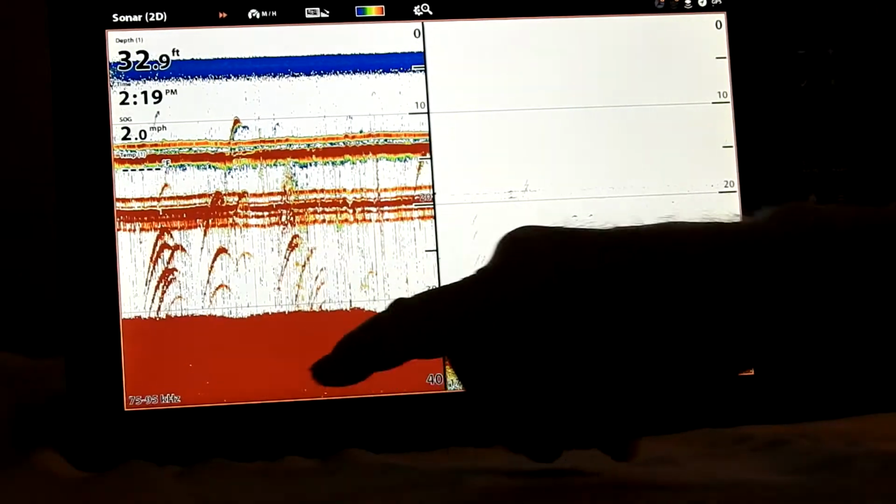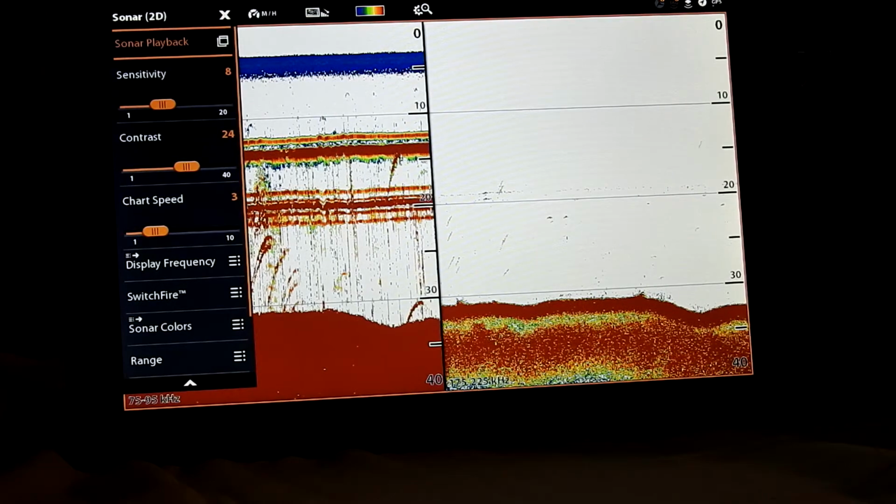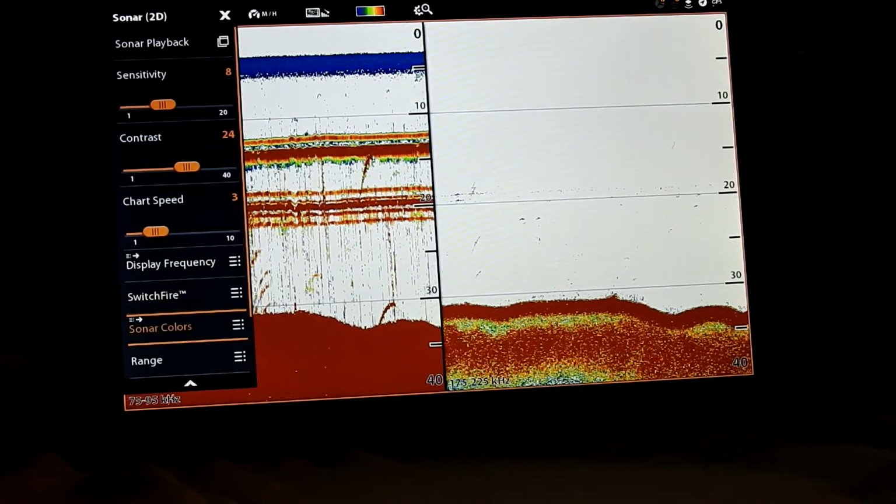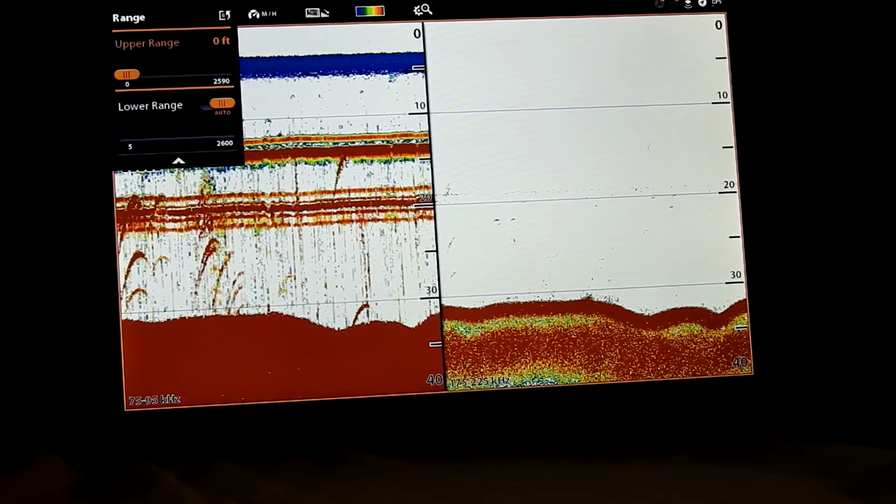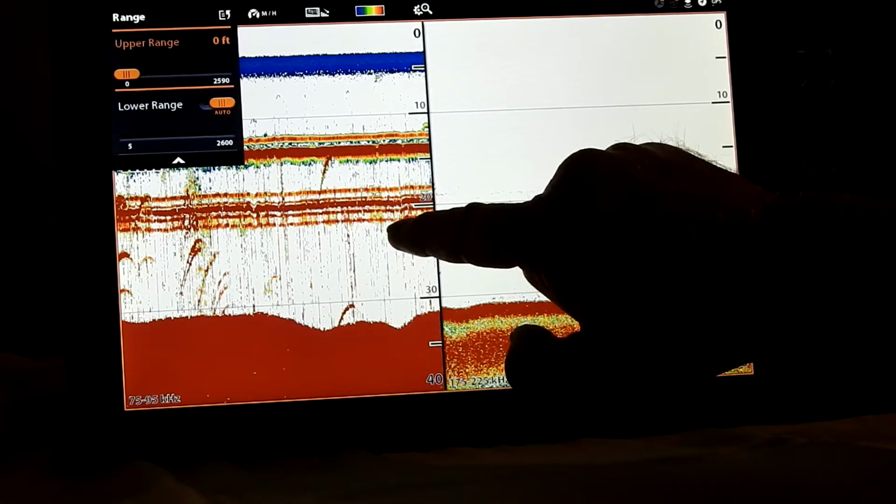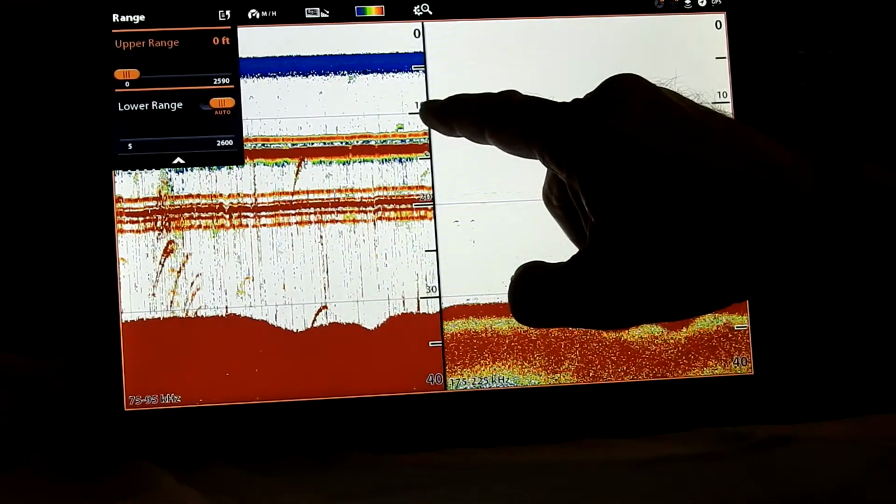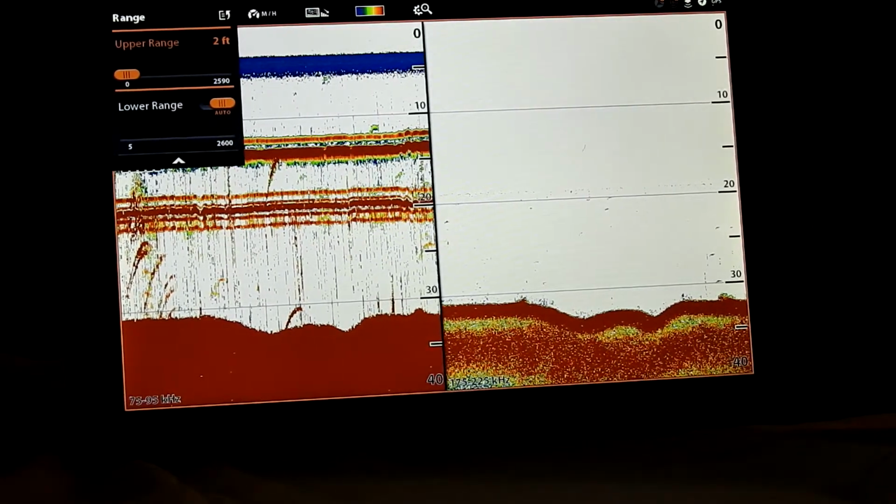Now, if we want to go to range, which I like to do, we're going to come down to range. Let's just say we want to see between 30 and 10 feet. So right here we're going to put this at 10 feet.